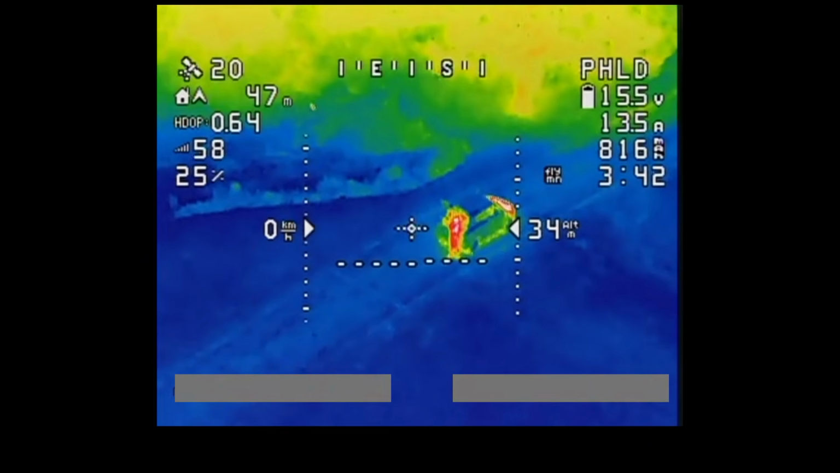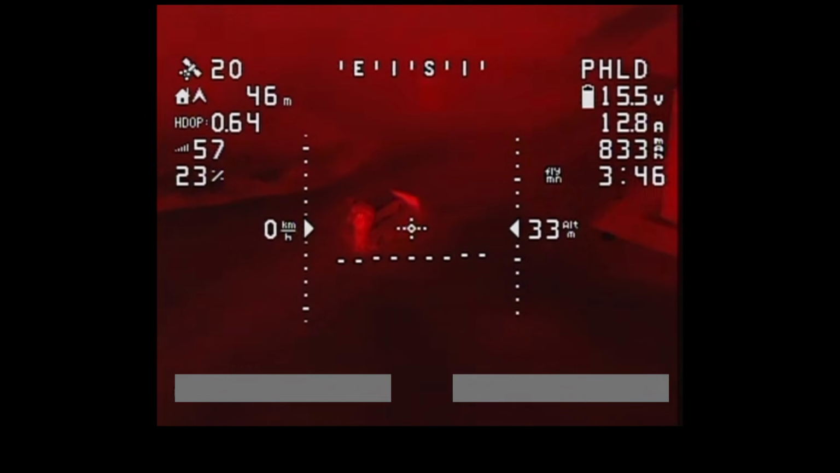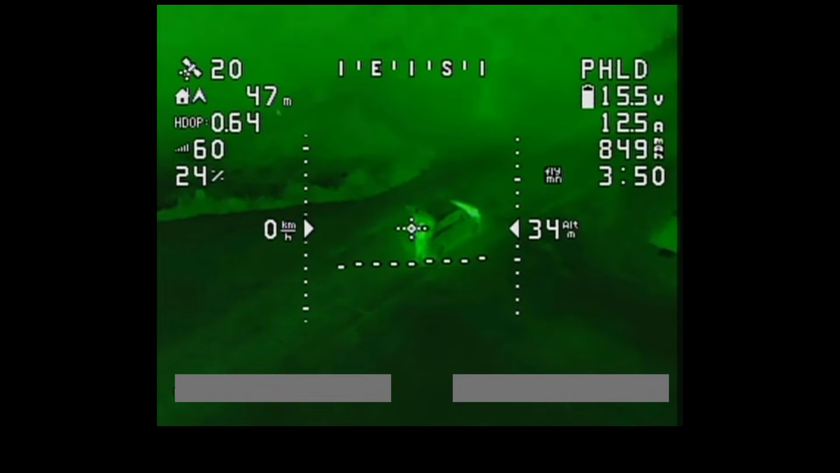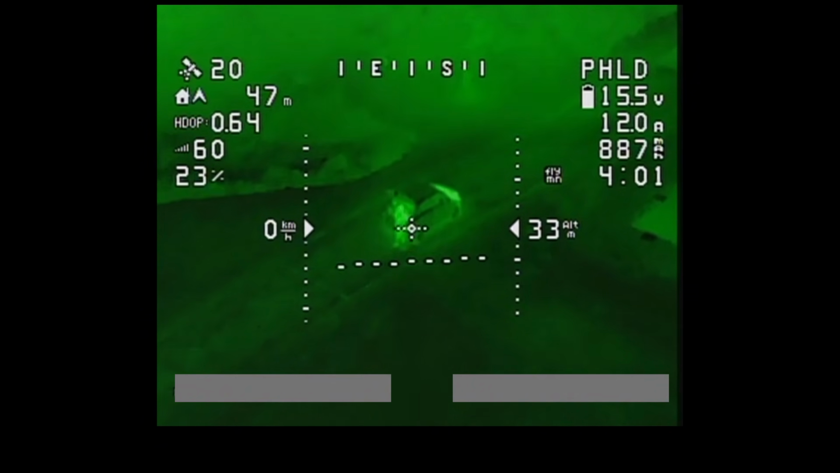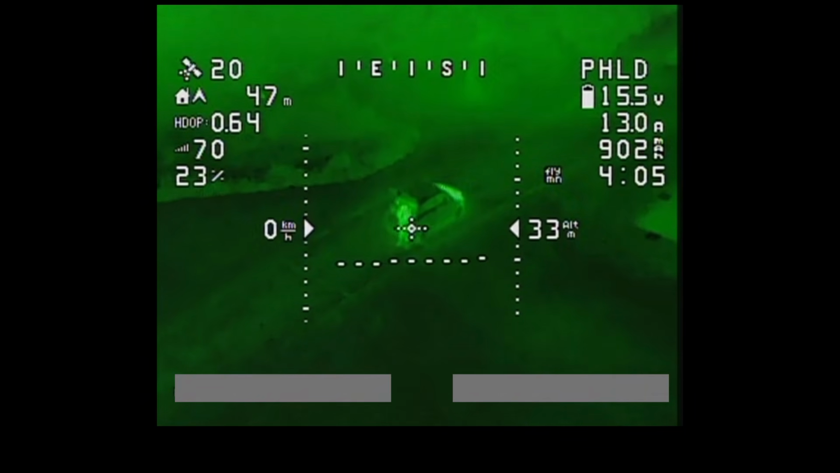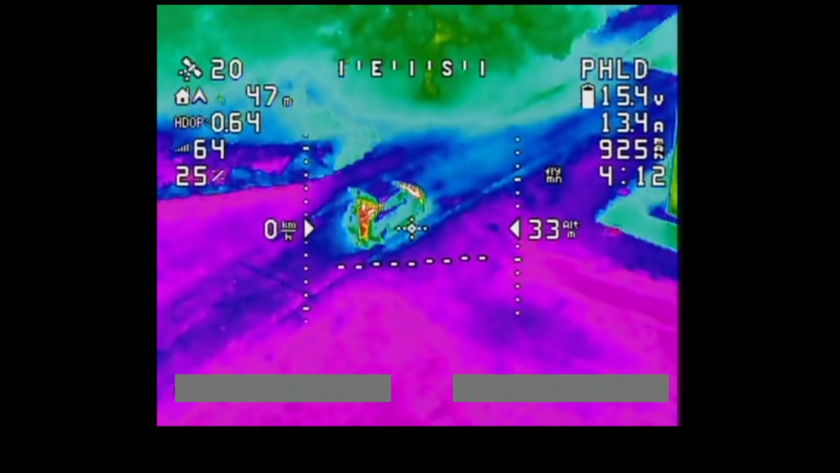So there's a different one. I wouldn't say you can see a whole lot different on that one, to be fair. So red one, you can make out a little bit more detail in the car on that one. Green one, that one works really well. So you can see so much more detail in the car. You can see the engine at the front there is glowing because it's warm. You can make out the wheels. And you can see me waving, look. That works really well. Let me try a couple of different colour palettes. Some work quite well as well. You can make out a bit more detail.